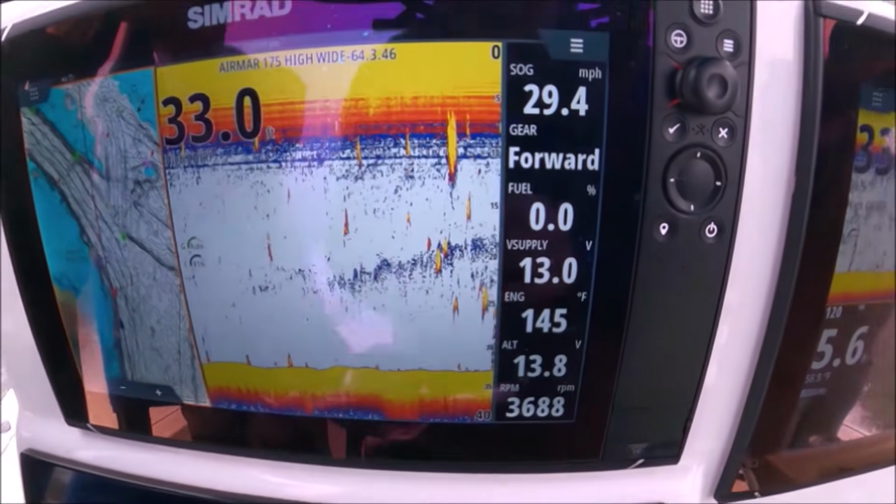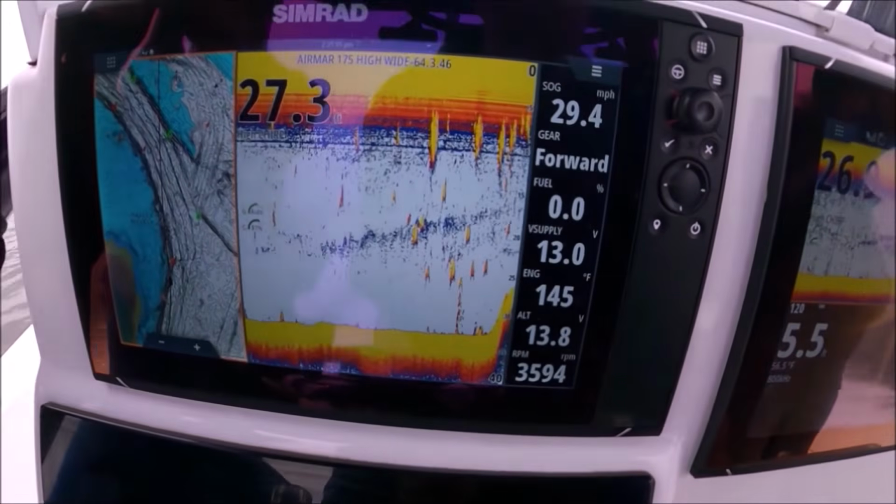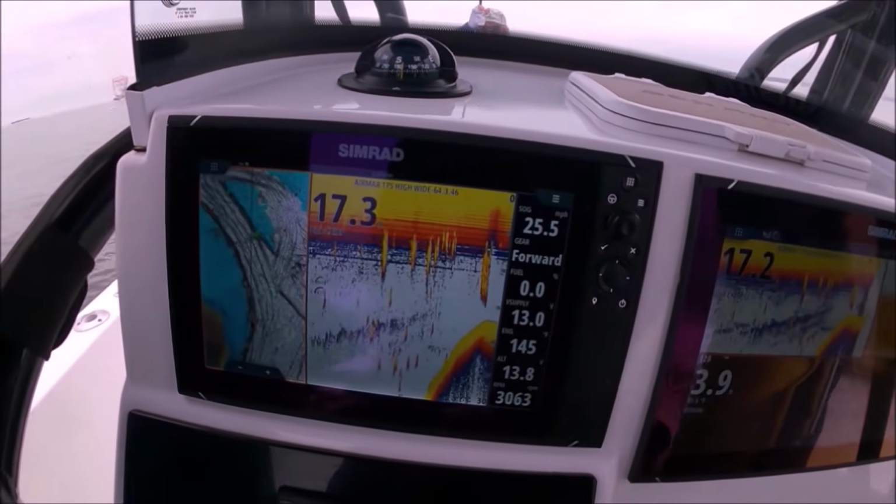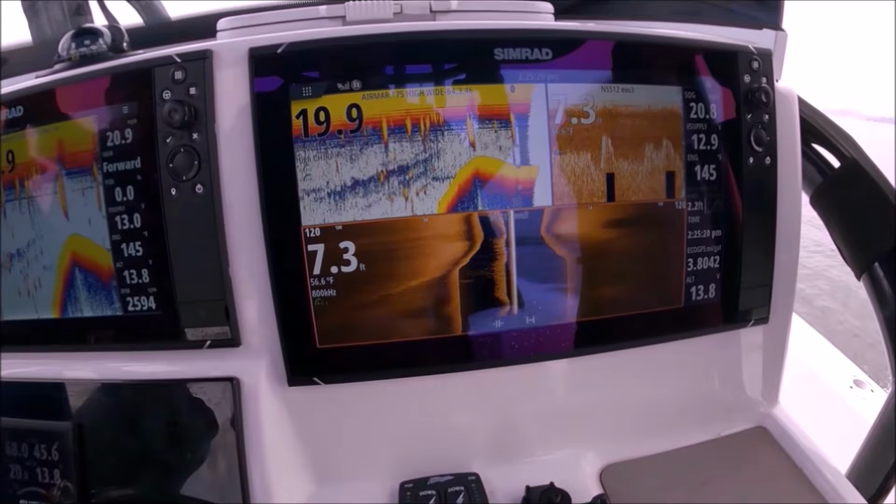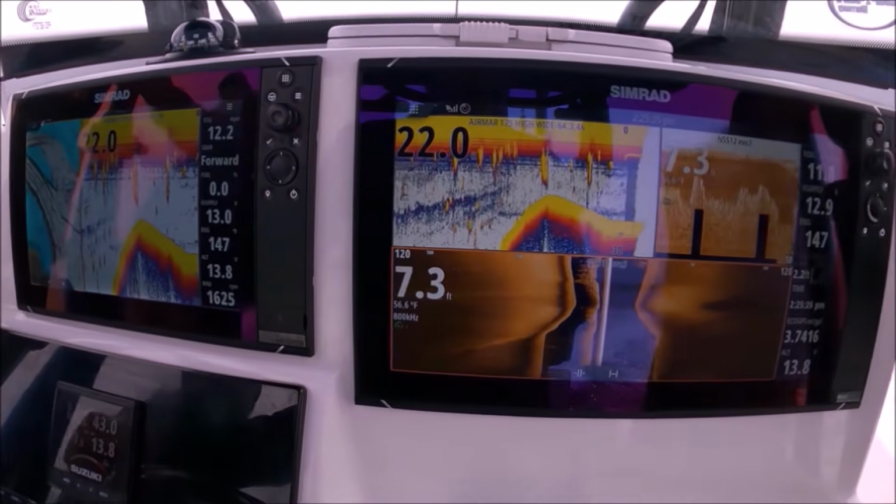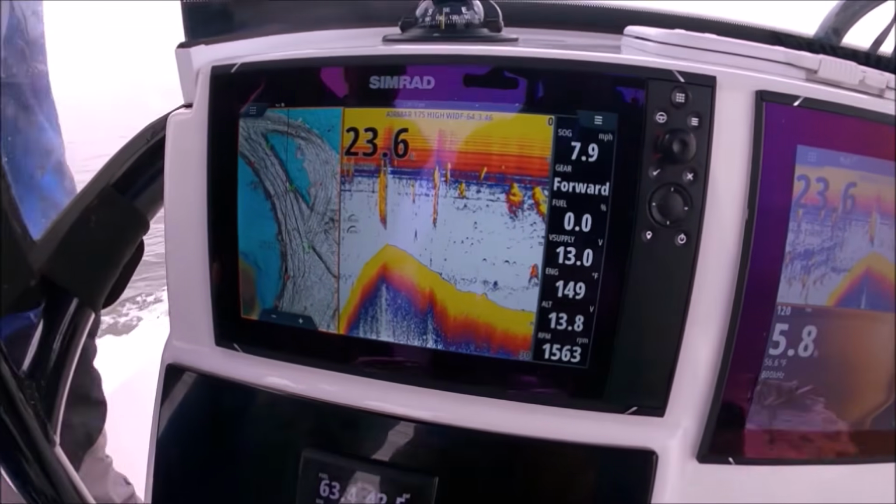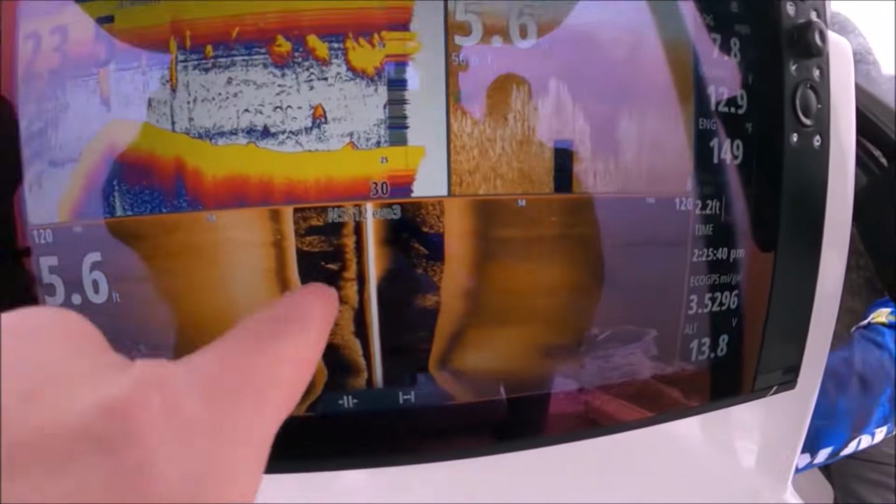So we're seeing some broken up bait. Those are stripers right there. We're seeing some bait up here and some stripers right there. We're seeing some good stuff already. Marker maybe? Yeah. Lots of bait, some stripers first, and with some bunker up top. Yeah, a big school of bunker.